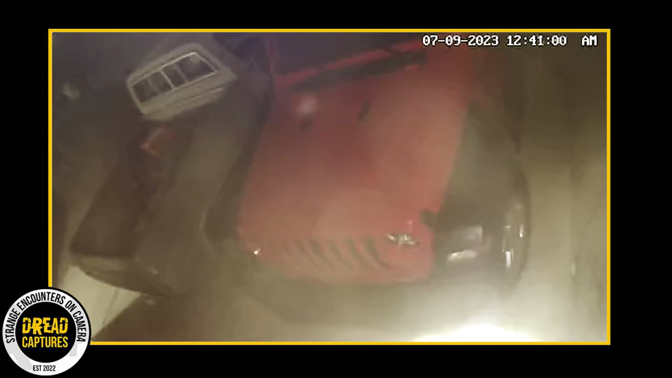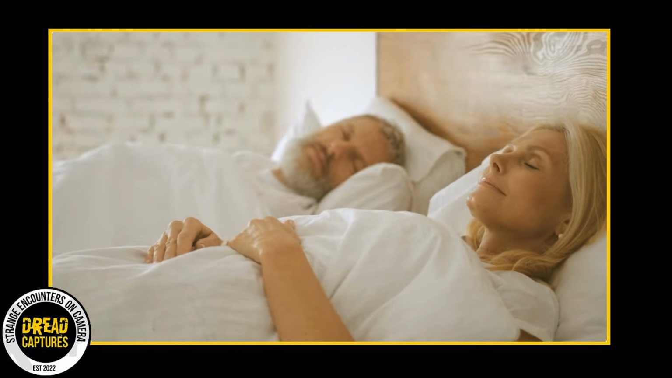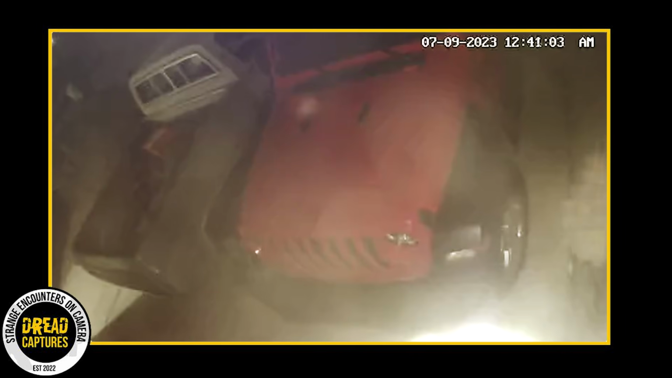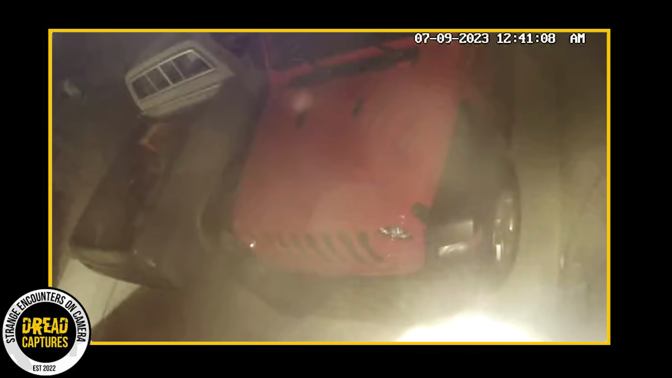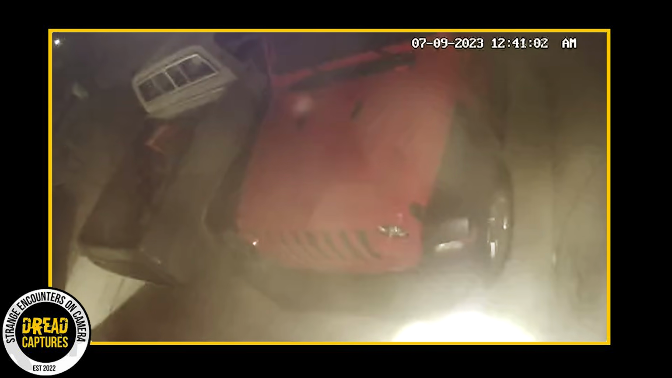It was a usual quiet night here. My family was asleep, and just before heading to bed, my phone buzzed with a motion alert from my garage security camera. I wasn't expecting to see much. Maybe a stray cat or some wind-blown trash. But when I played back the footage, I saw this glowing yellow ball just floating around. It looked like a basketball-sized orb of light moving slowly and seemed to be looking around, if that makes any sense.